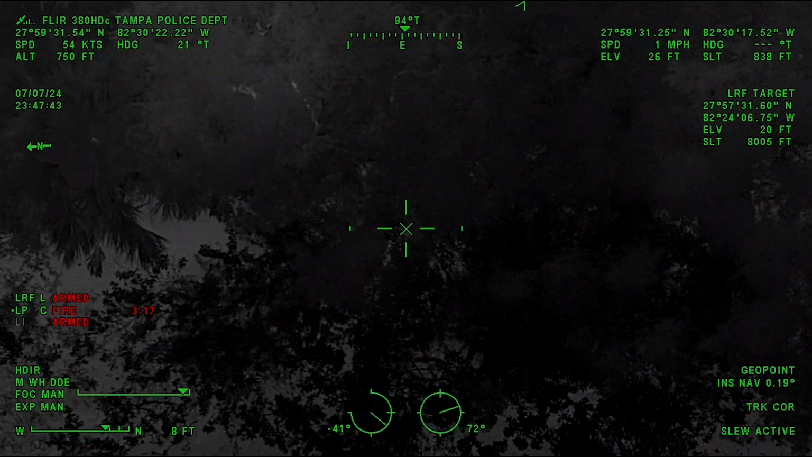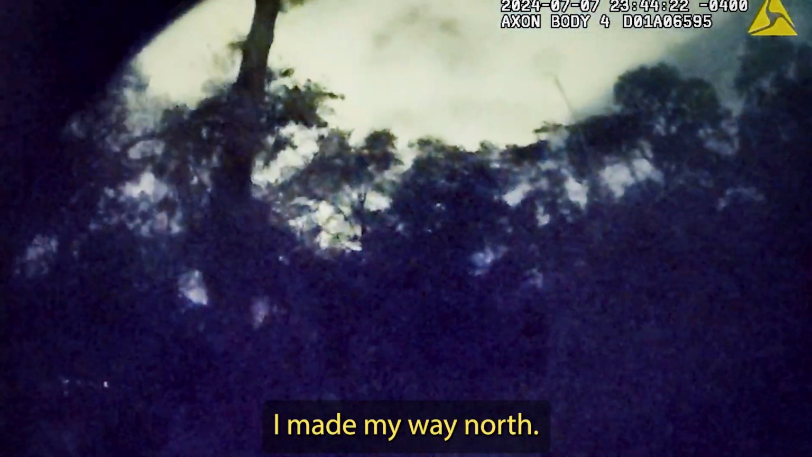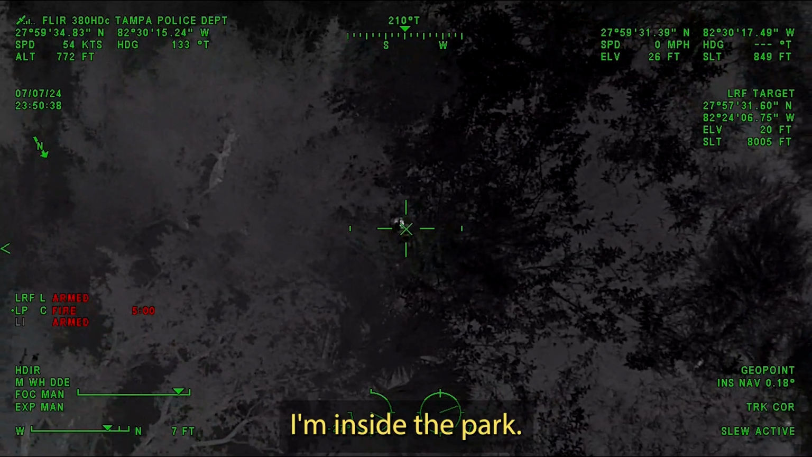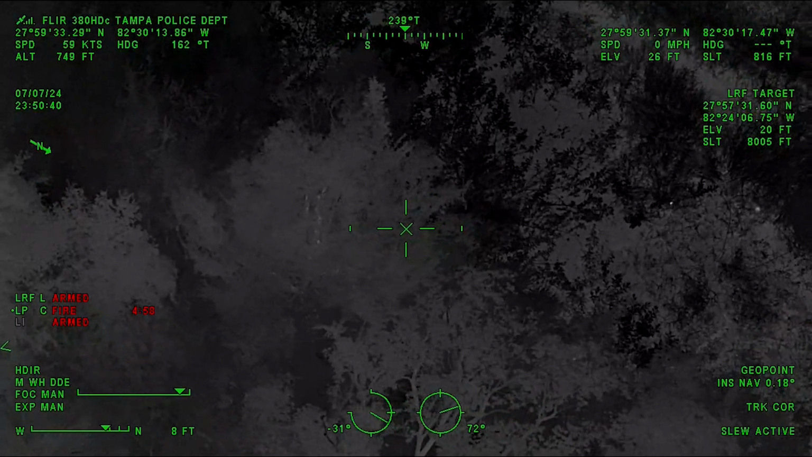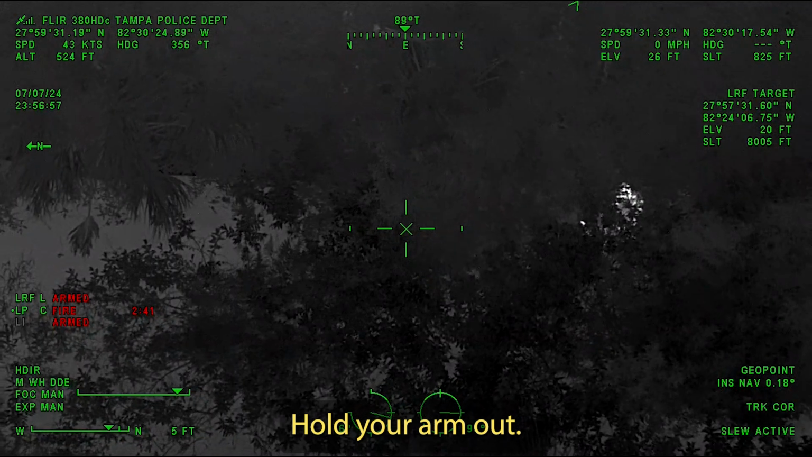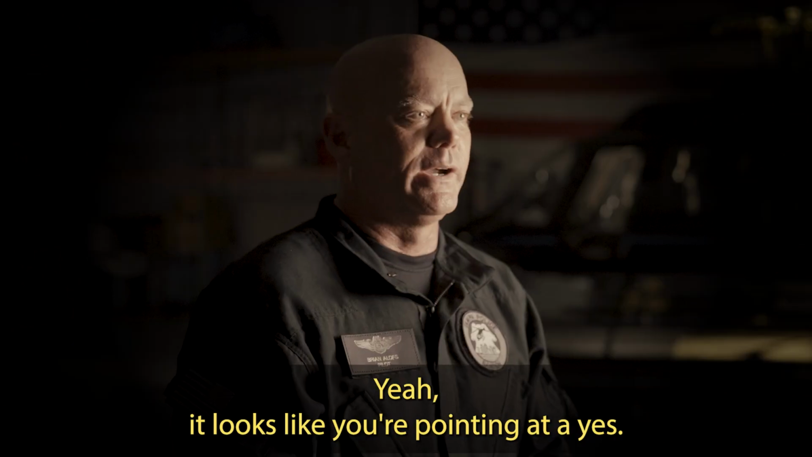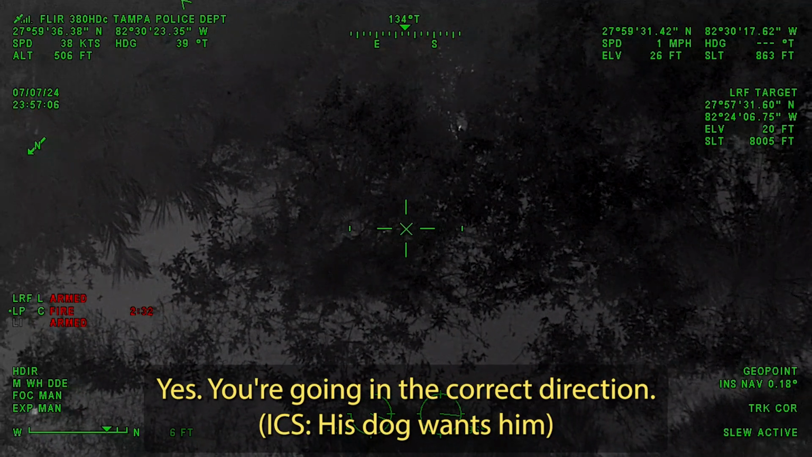Once he beds down, we're able to slow everything down and take a more calculated game plan. K-9 on the air. I'm way north, inside the park. You need to come westbound to the water's edge and then move south. We directed them to probably within 15 feet of the suspect. Hold your arm out. Yeah, it looks like you're pointing at him. He deployed his dog in the direction that we told him to go. Yes, you're going in the exact correct direction.